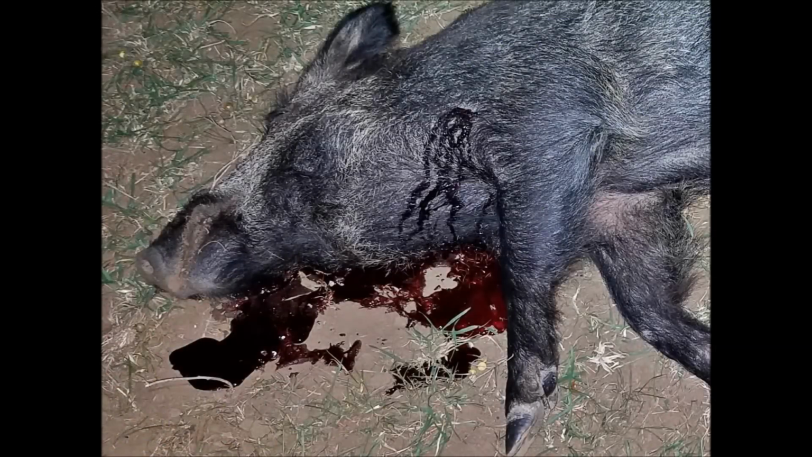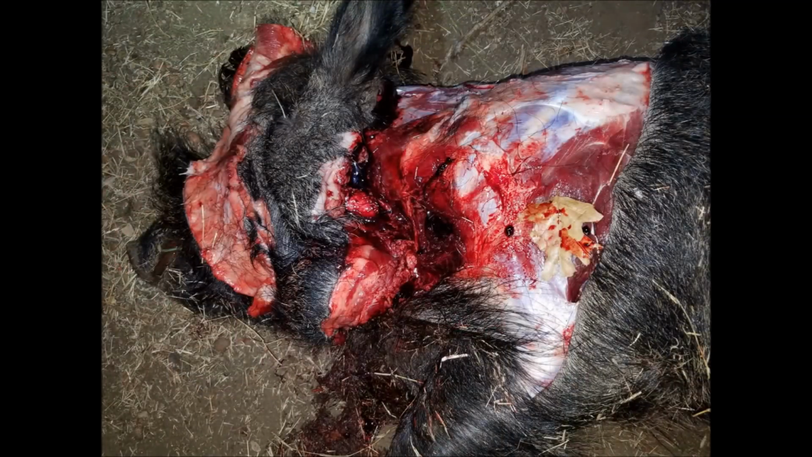So now I want to take a look at how the Federal Fusion ammo performed on these hogs. I'm going to start with the first boar. Looks like the shot was a little bit low, but if you remember, its head was down when I took the shot, and so the placement was where intended. And peeling back the skin for the area, I noticed there was a lot of blood, and that the bullet looks like it opened up almost immediately upon entry.